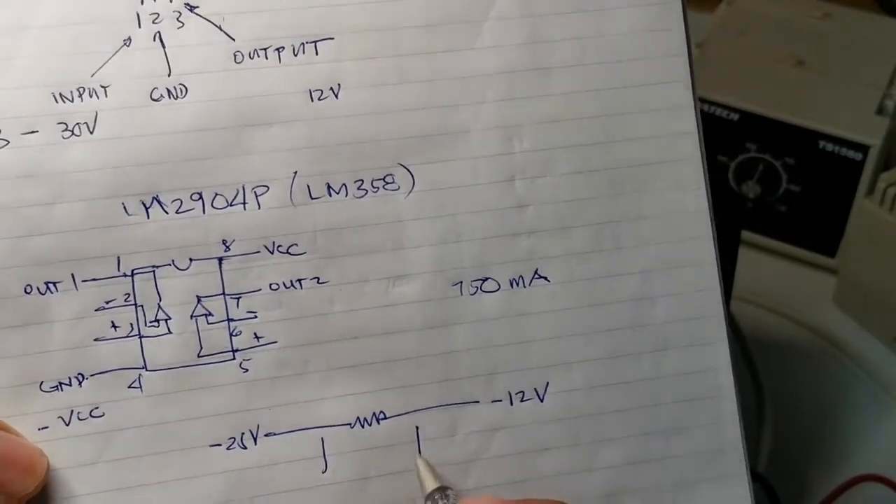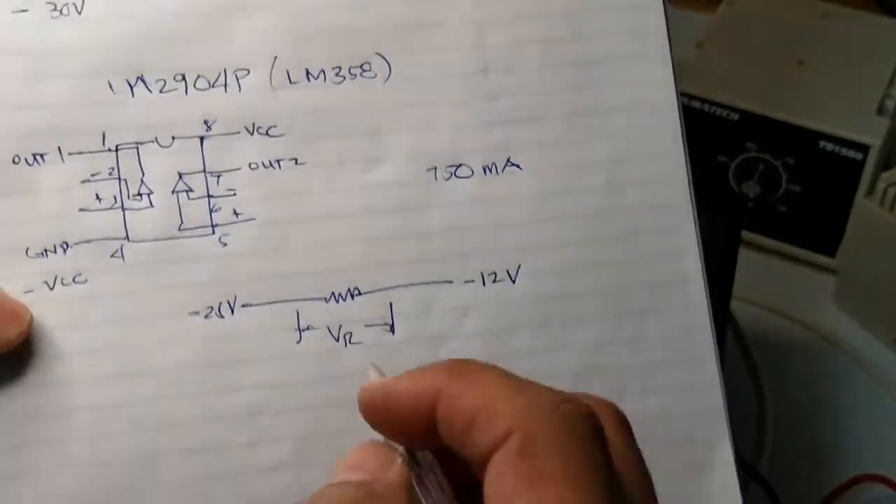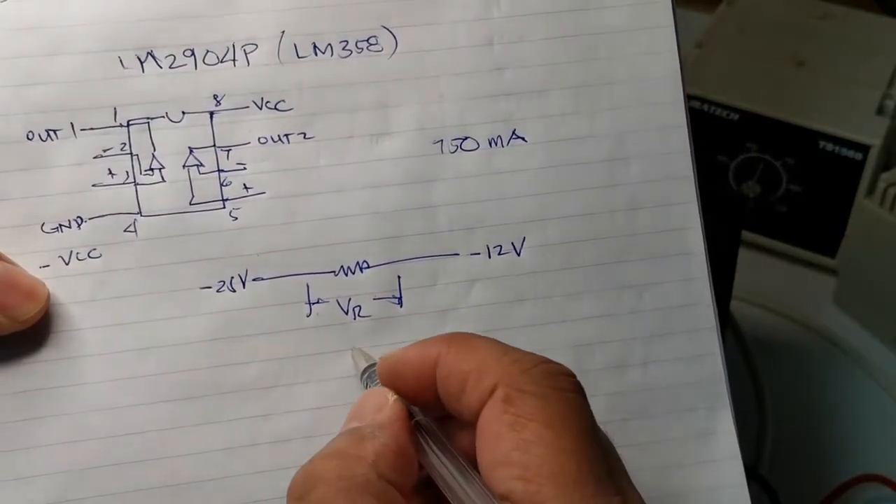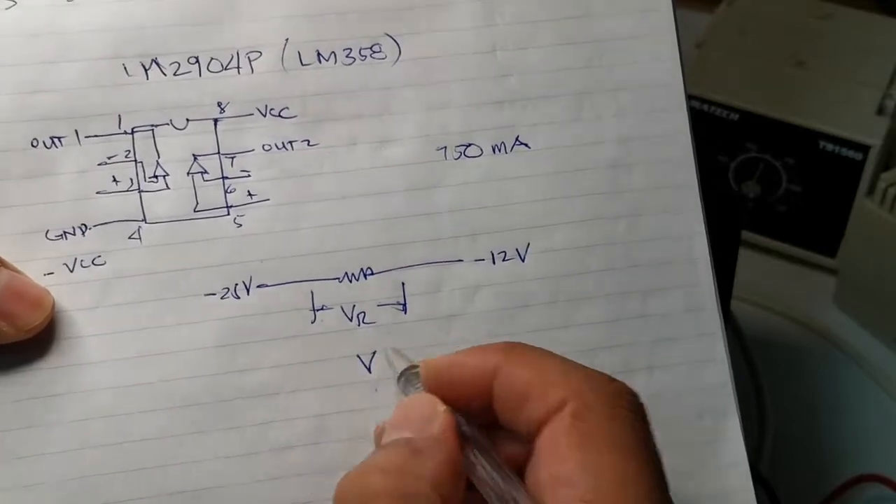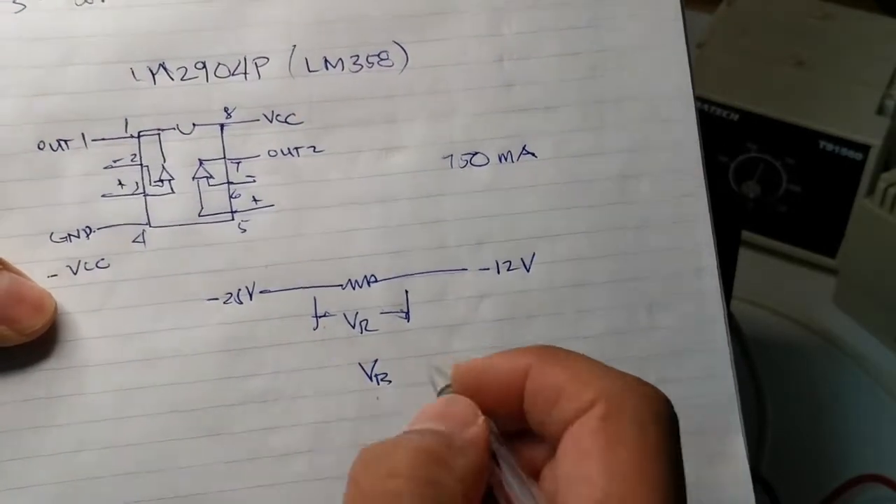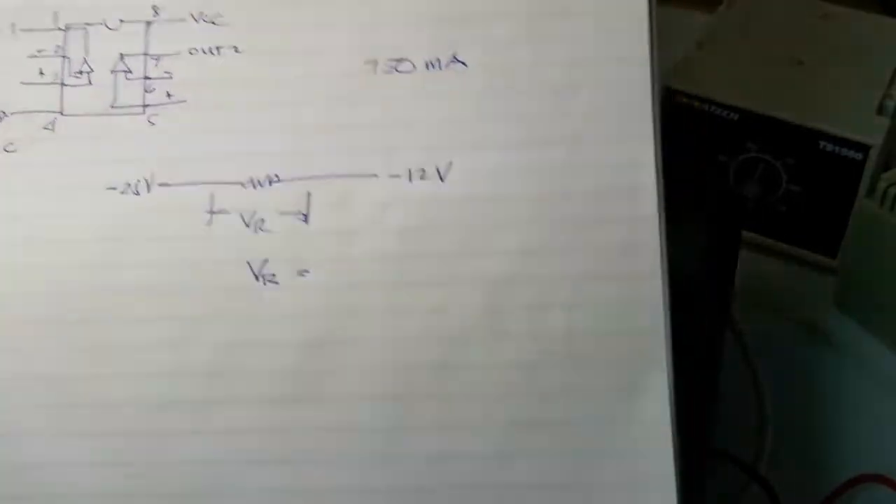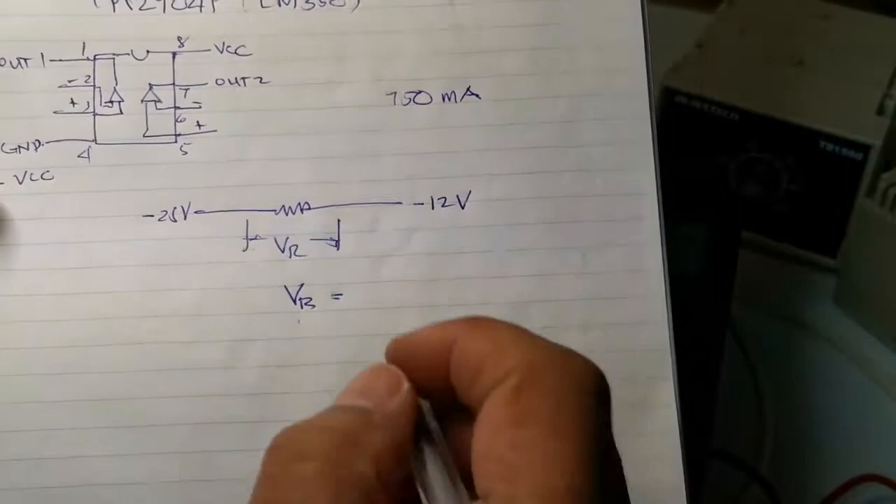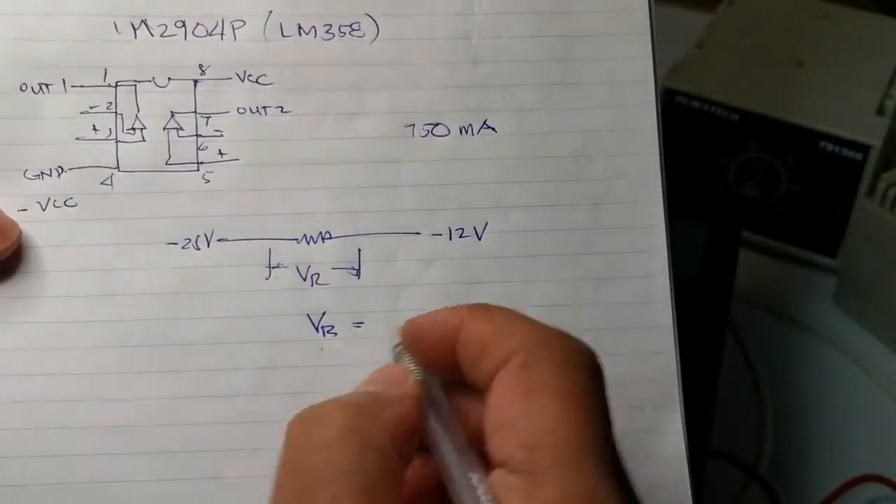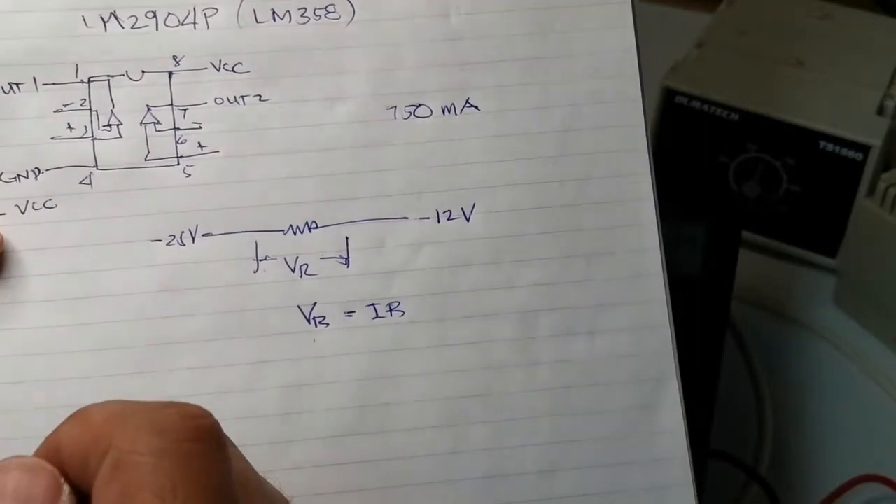To find the voltage drop, VR, is equal to the current times the resistance.